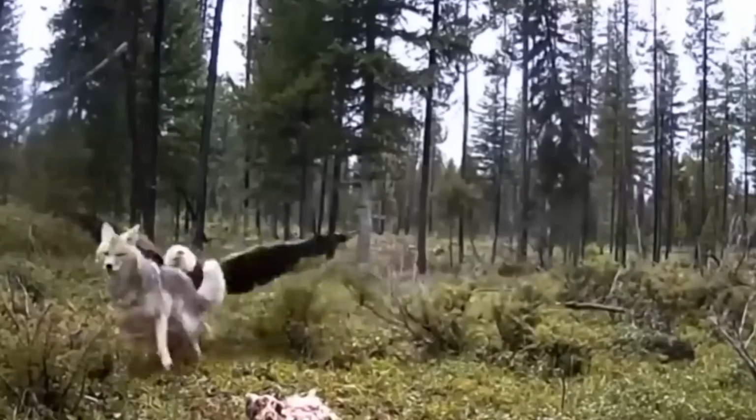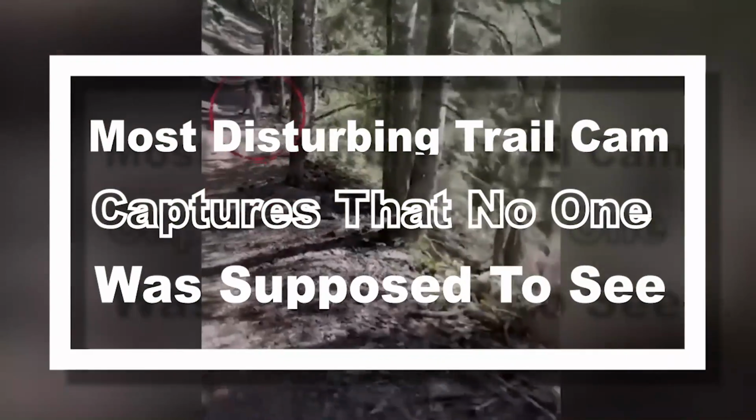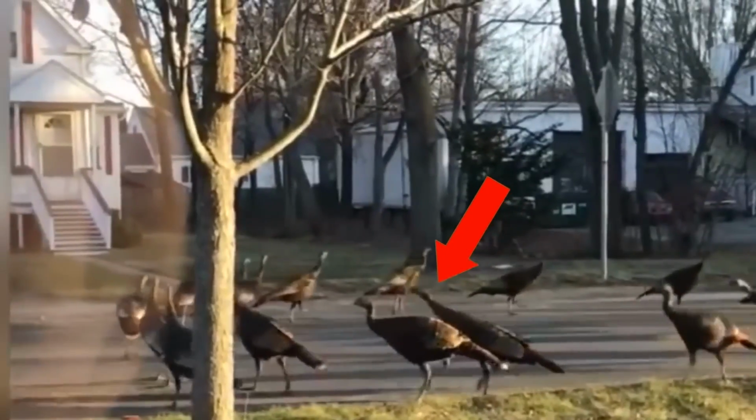Unlike people, trail cameras are brutally honest when it comes to capturing unbelievable incidents, from terrifying incidents to unusual encounters. Here are the most disturbing trail cam captures that no one was supposed to see. So sit back, relax, and let's get started.